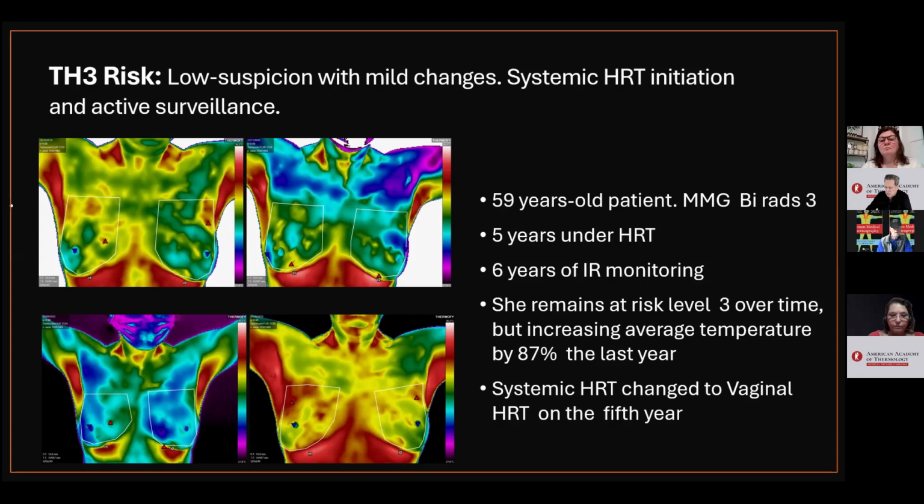After this period, she began to show significant changes in metabolism and vascularization, with an 87% increase in the average temperature of the right breast over the past year. We discontinued systemic HRT, despite the thermovascular risk remaining at level 3.